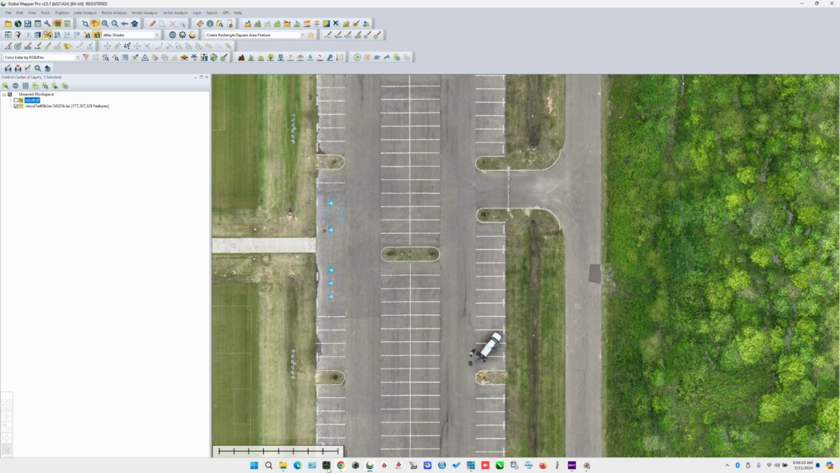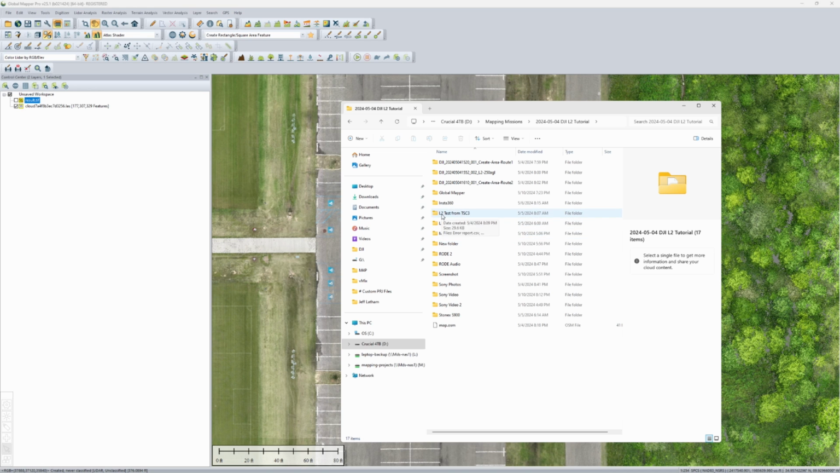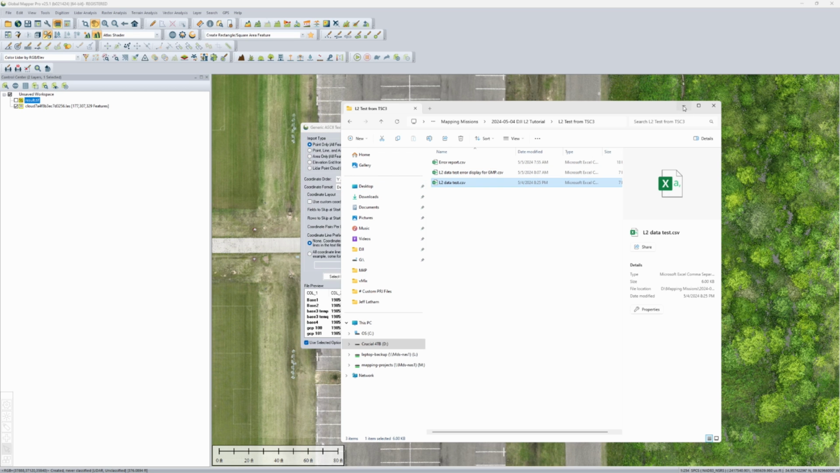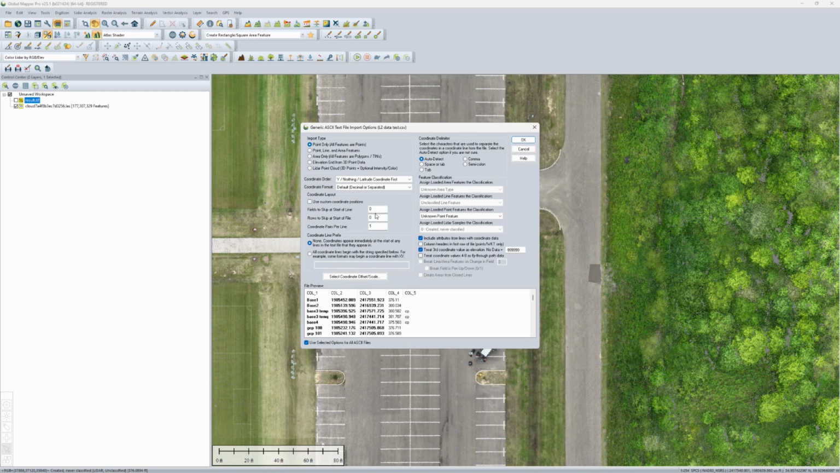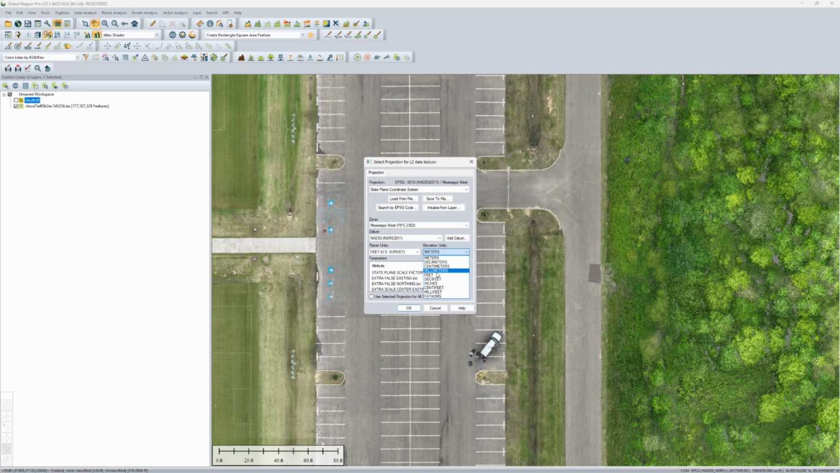Next thing we want to do is bring in the control points, right? So we have all the control points, so let's bring that in. I'm going to skip the first one. Feet and feet. This is Mississippi West.